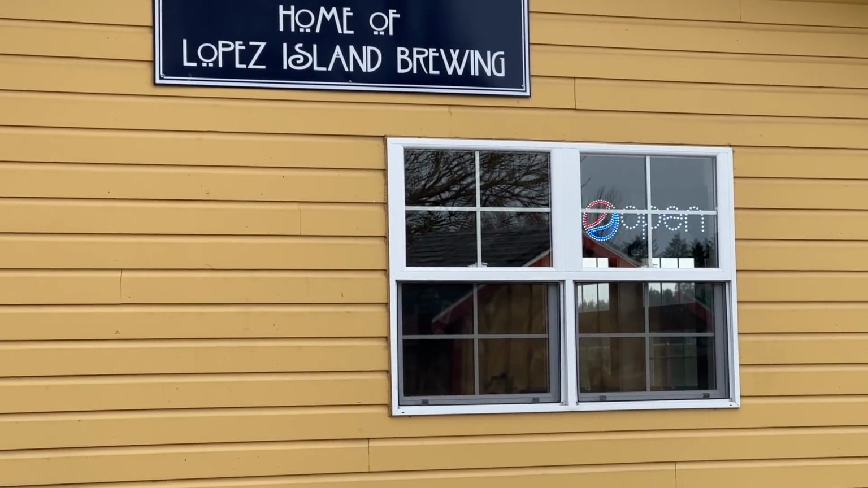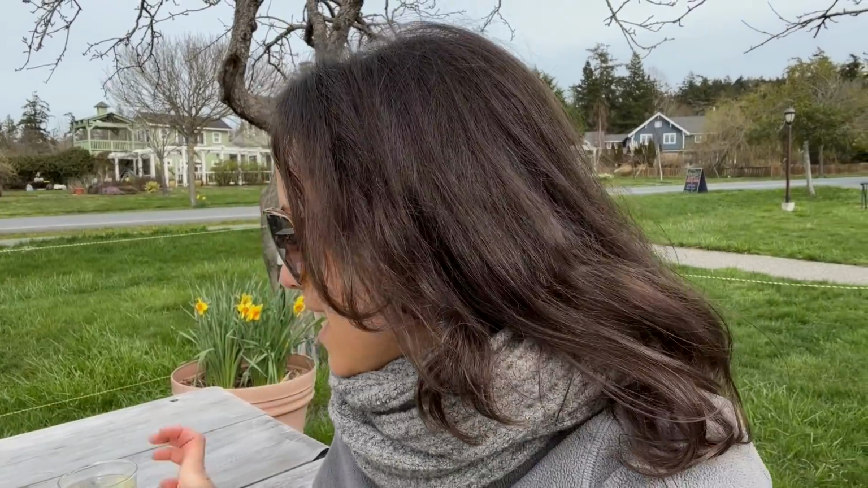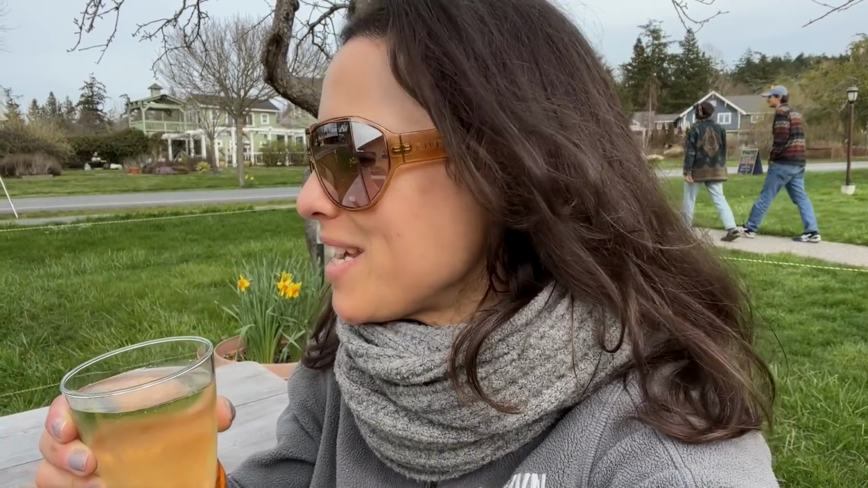Well, this is a nice surprise. We were just walking by and we spotted the Bravado tap room, and they're super friendly, they're pet friendly, and they give the biggest pour of sparkling wine. So cheers to Sean's birthday. He's in there getting some popcorn, which is also complimentary. So this place is awesome. Glad we came, and definitely coming back.